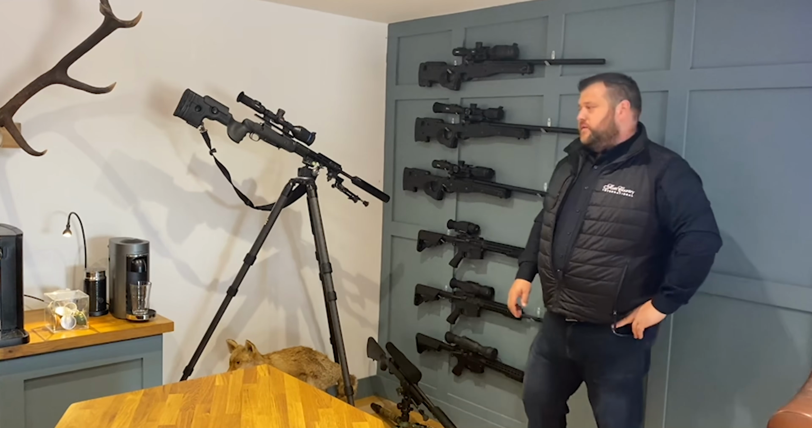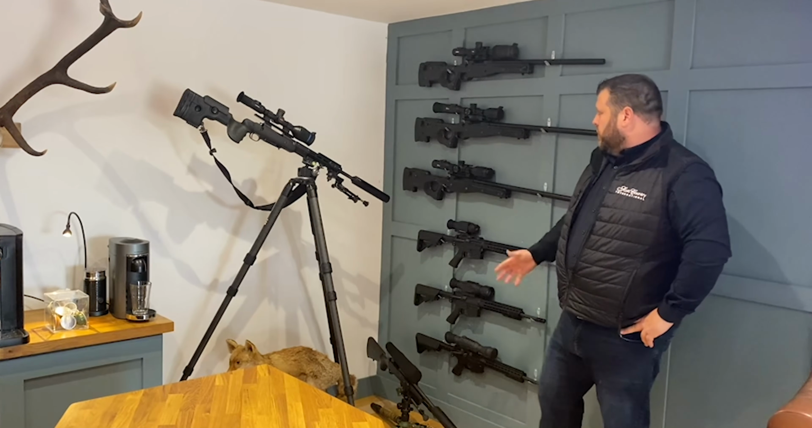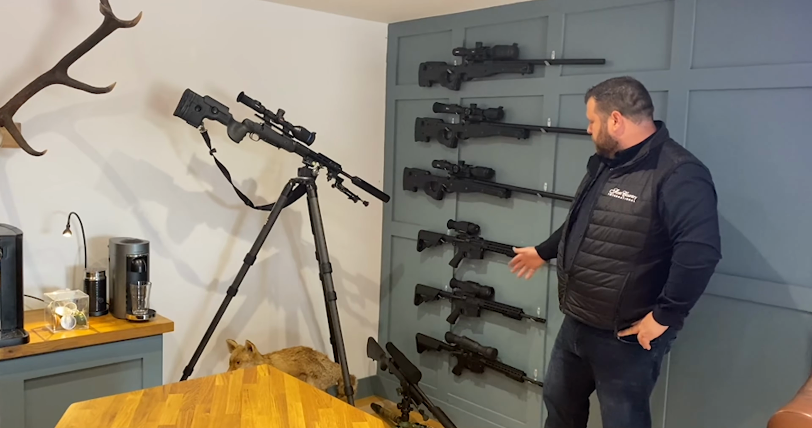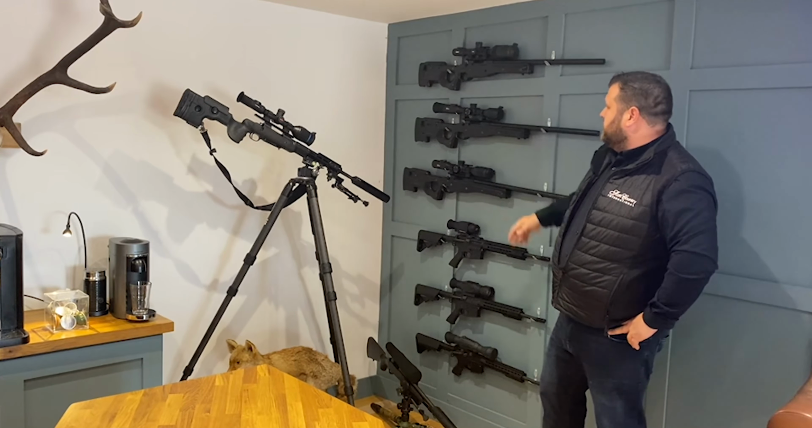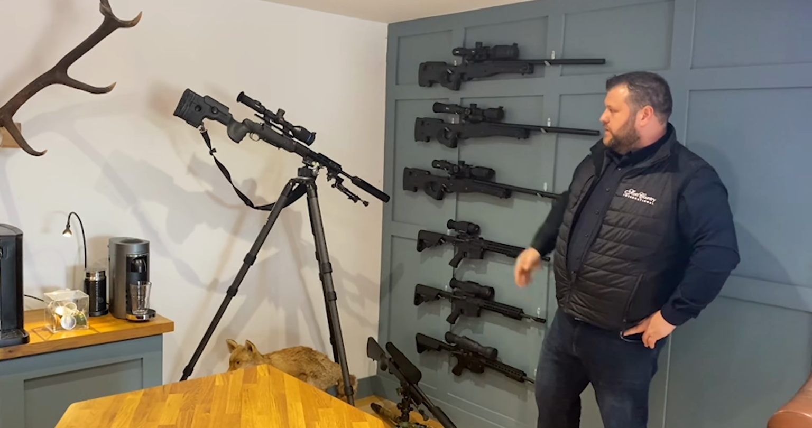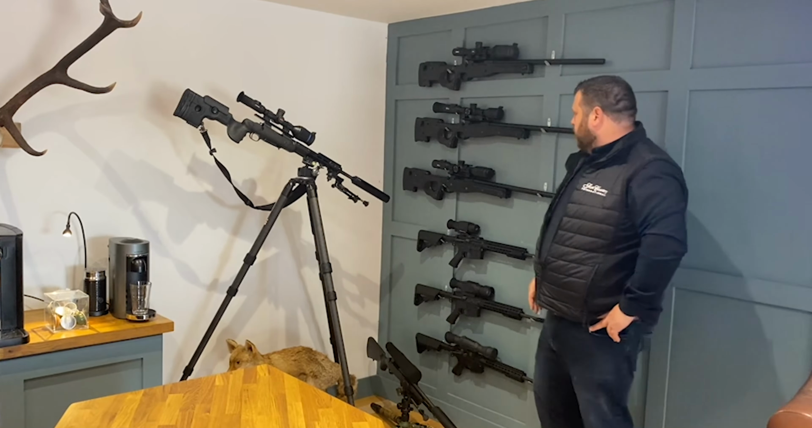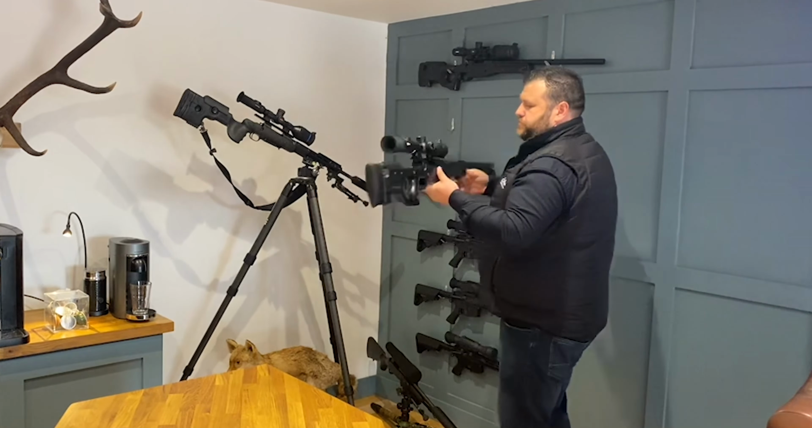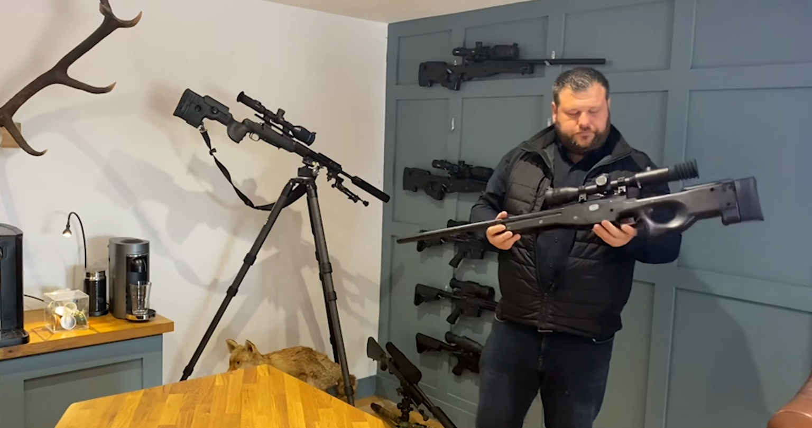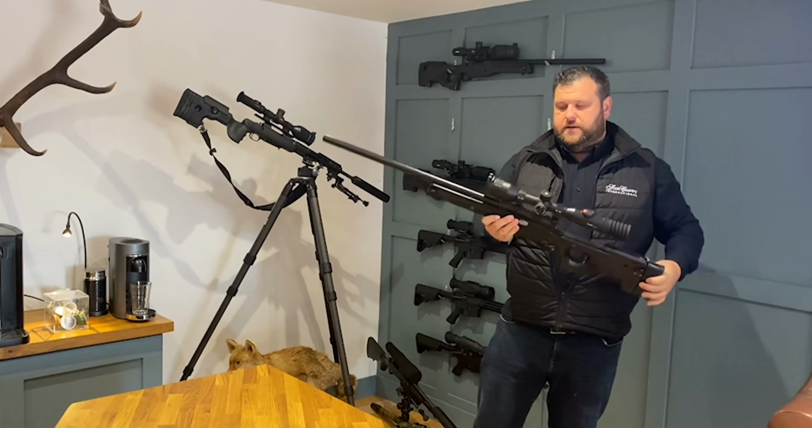So over on this side of the office, we have what I like to call the scope corner. We've got a range of all different types of scopes here: sidebar Wraiths, infrared tubes, Pulsar, Digexes, C50s, XP Thermions, daytime scopes. There's lots of different scopes here on the wall. All these scopes are attached to a replica gun, and the idea of this is that the customer can take this outside.